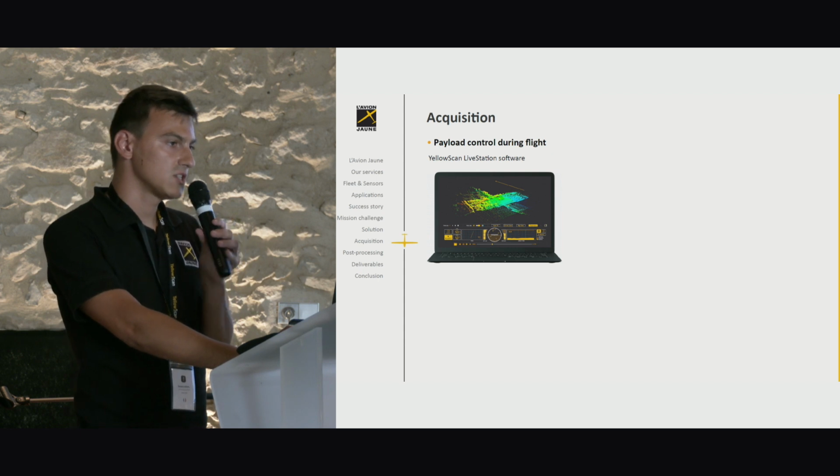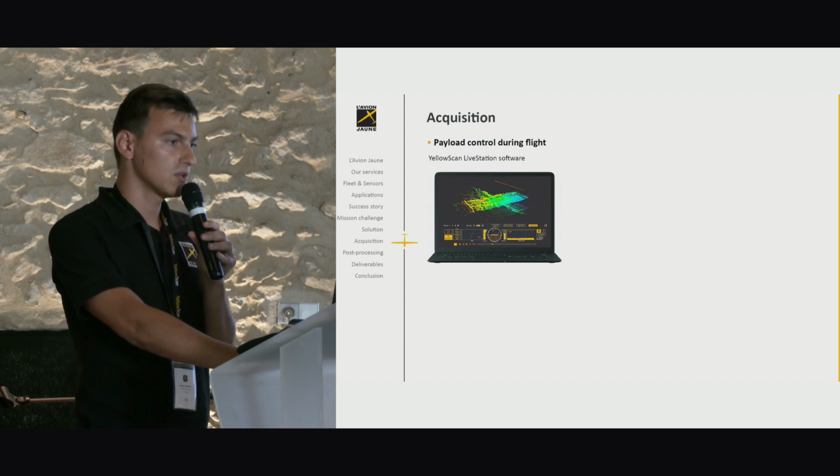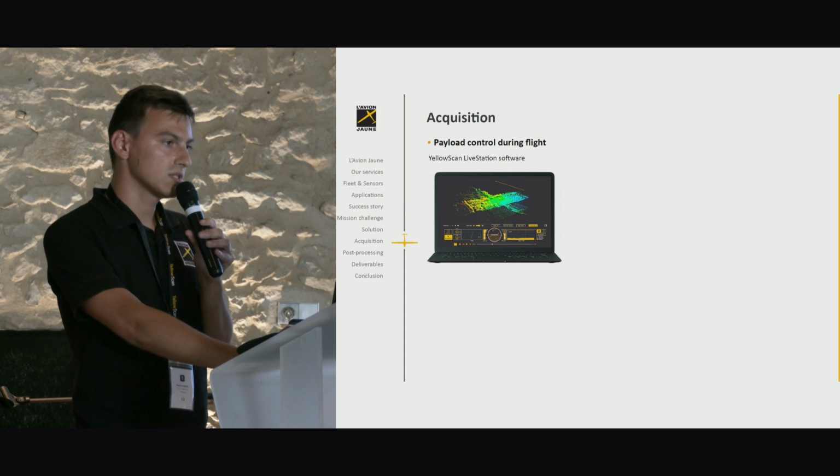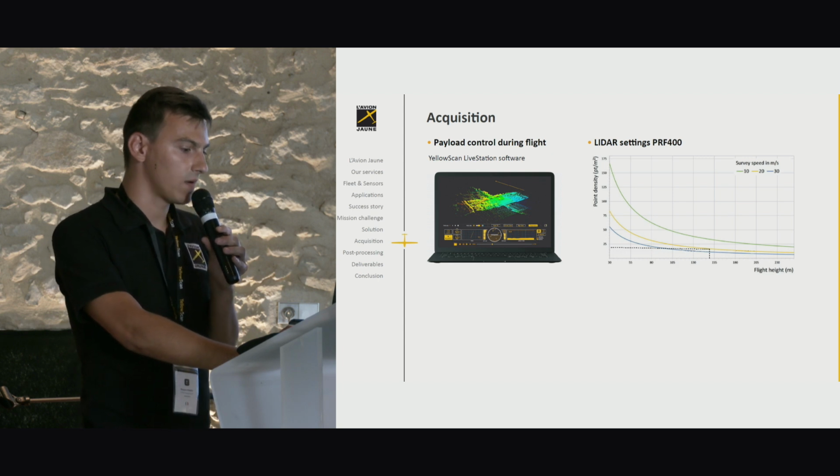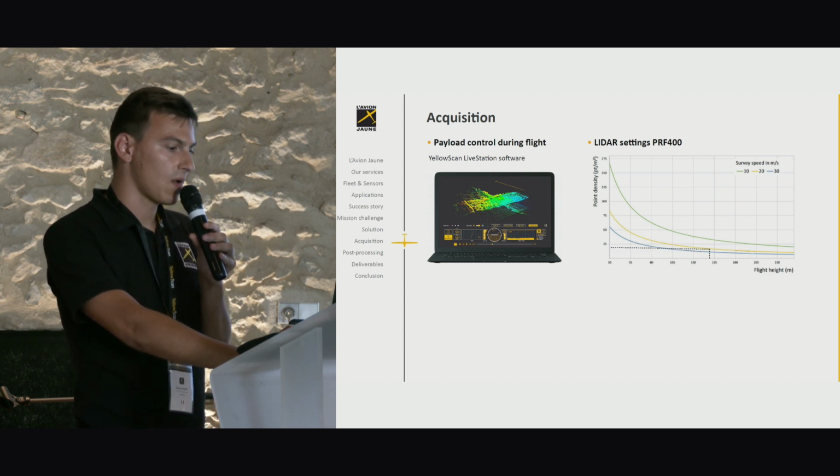Let's talk about the acquisition. During the flight, we control the LiDAR with the YellowScan Live Station software. With these settings, we target 20 points per square meter per line.